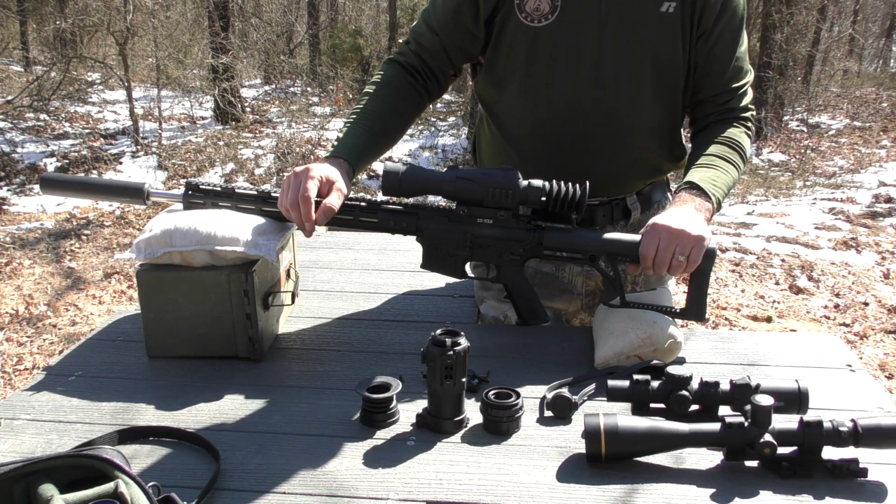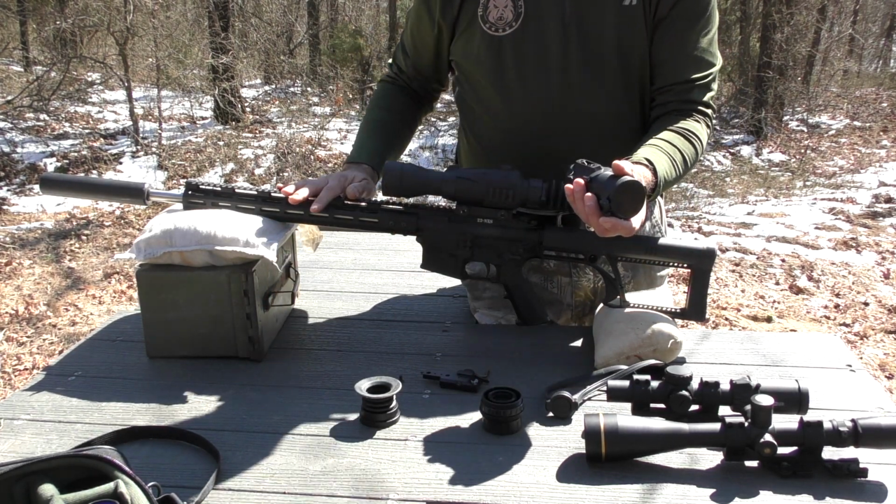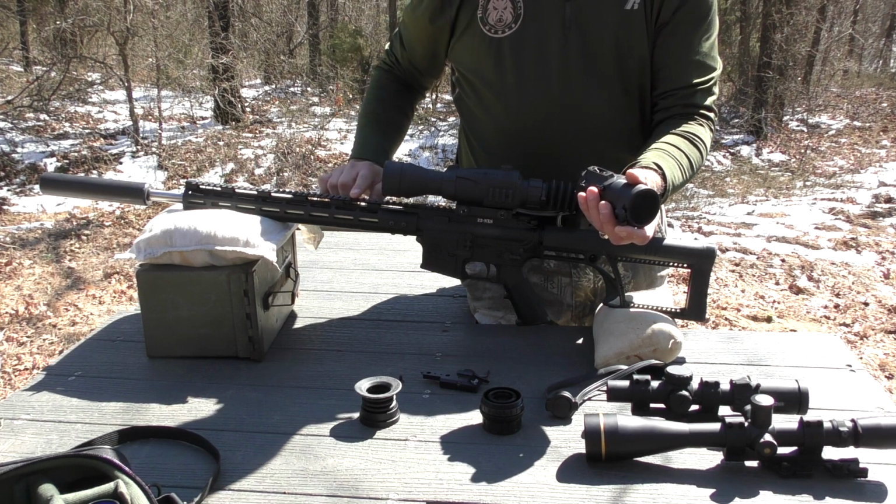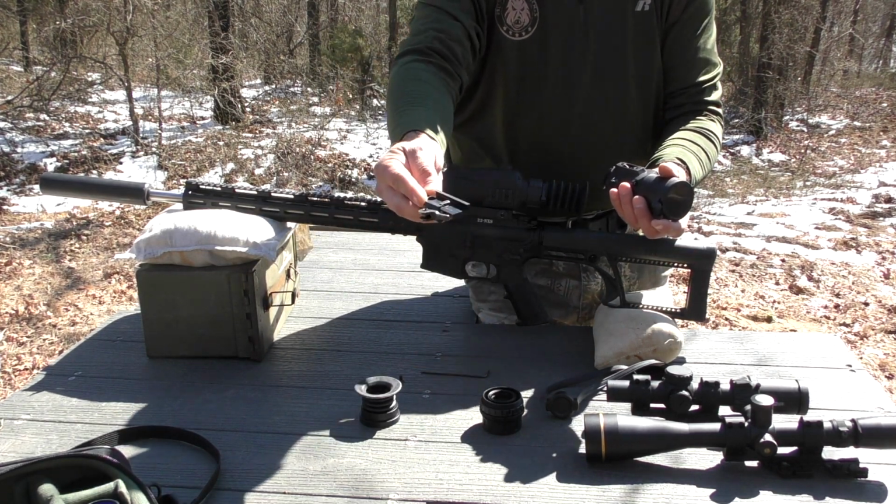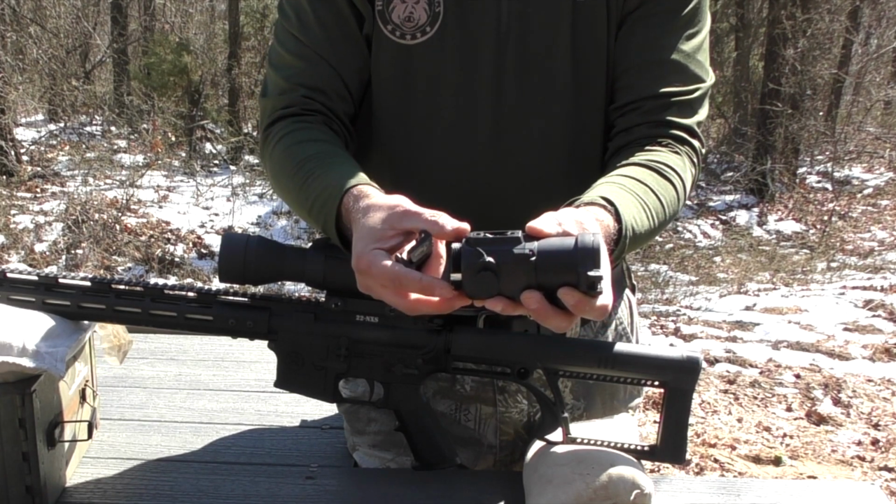So let's go ahead and get the clip-on ready for putting on front of the day scope on this continuous rail handguard that I have on this particular AR-15. In order to do that, I'm going to use the rail mount. So there's some brass insert screws on the bottom of the clip-on.